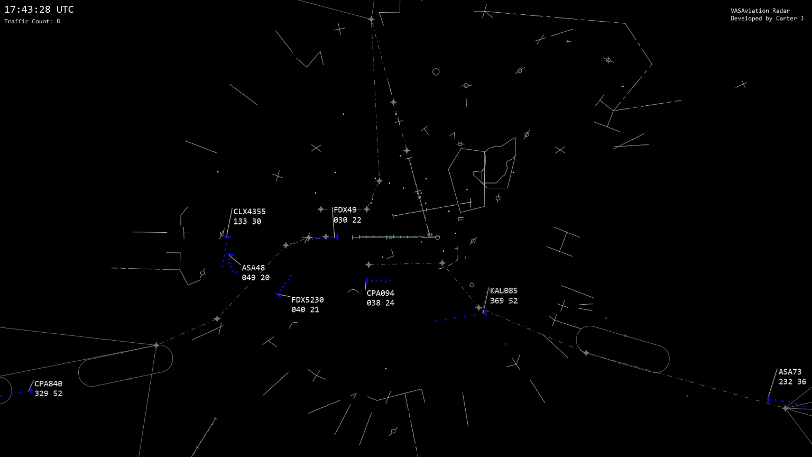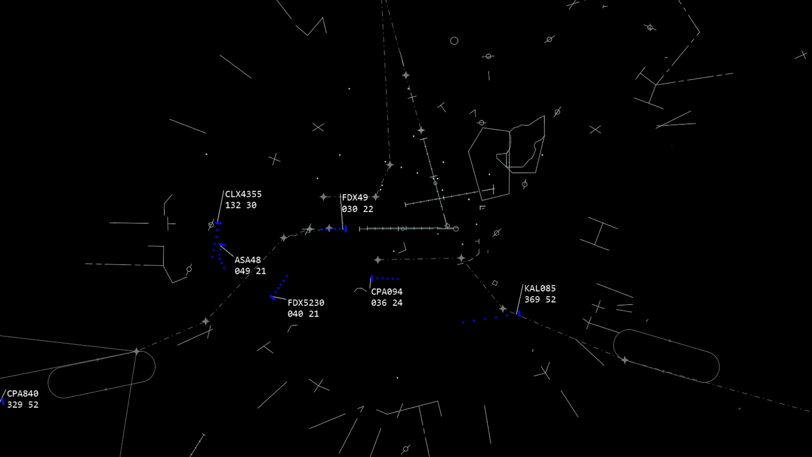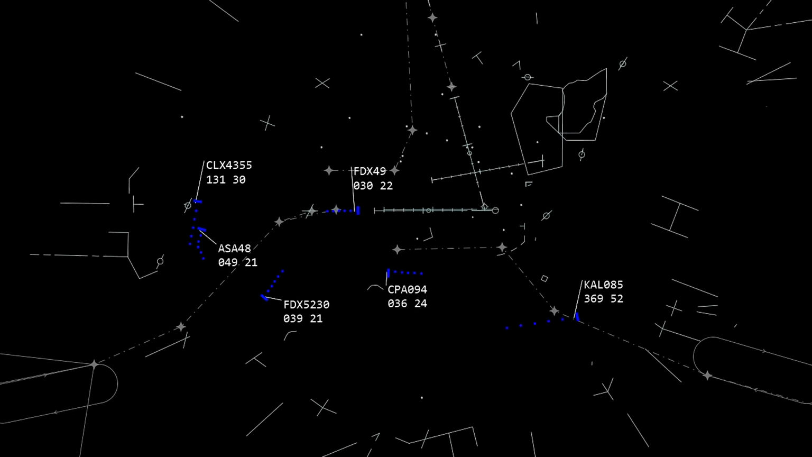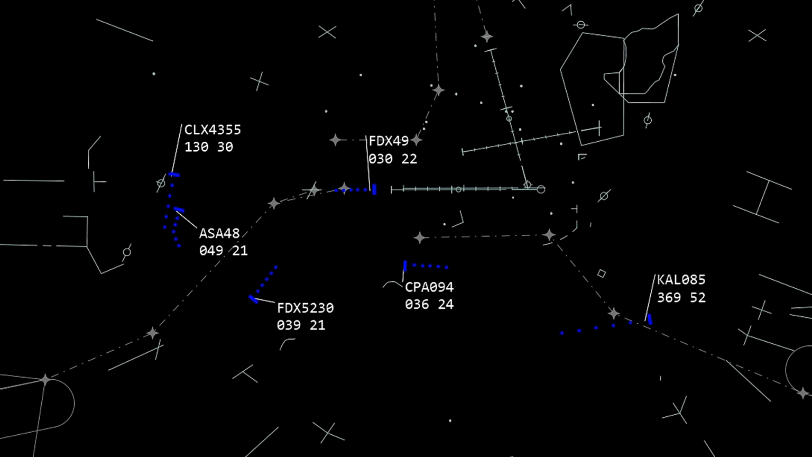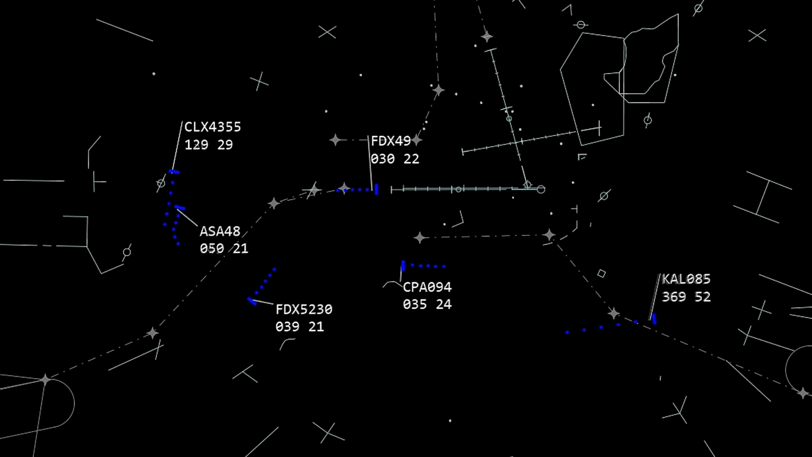FedEx 49 Heavy, the tower is evacuating for the earthquake. The runways are fine. Runway 7 right, full length is available, and it's just going to be an advisory frequency type situation with the tower. Roger that, FedEx 49 Heavy. Alaska 48, same applies to you. Fly heading 040, intercept 7 right localizer. 040.